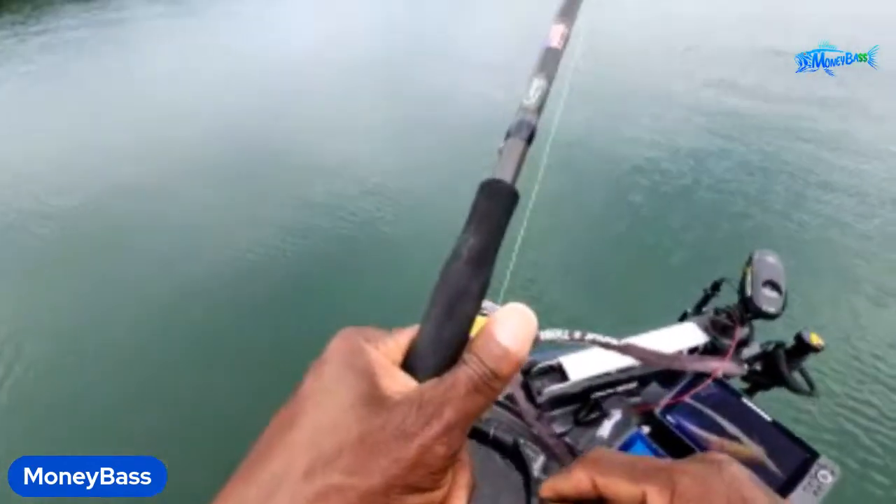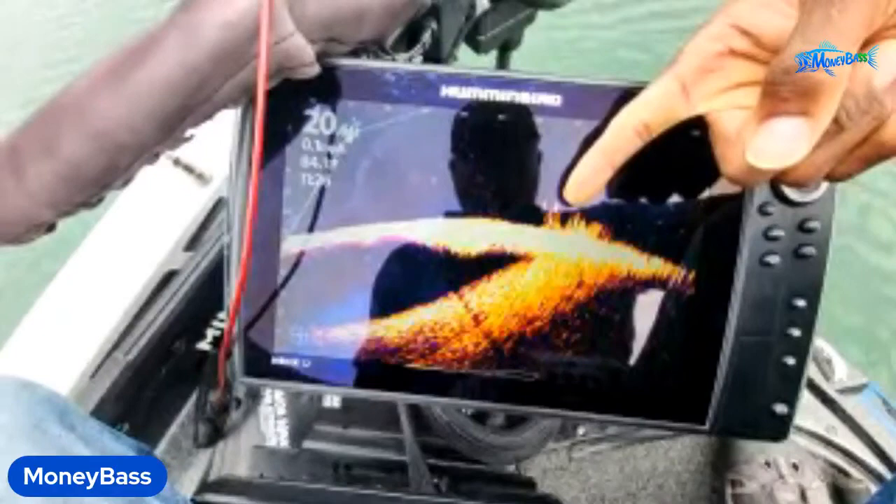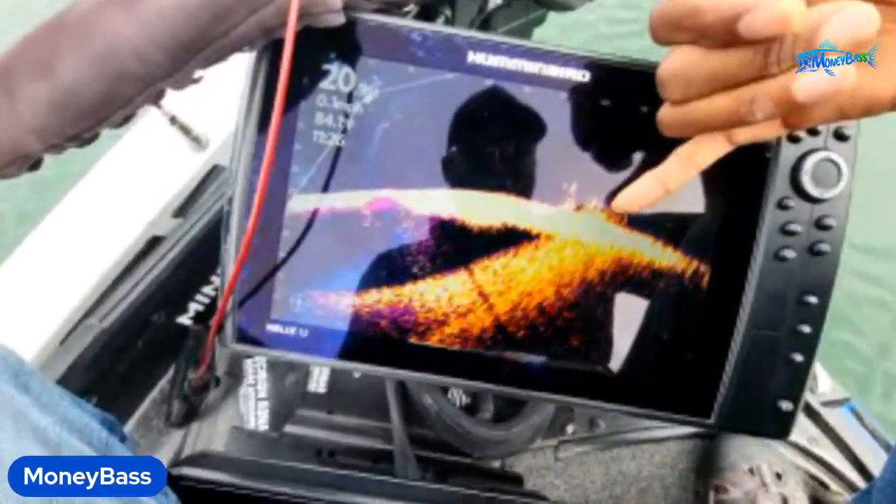And one of these fish should hit it. Let me just show you guys what I'm looking at again. So here's the cover they're relating to. There's a nice sized fish right there, and right down here towards the bottom. So there's 3 nice sized fish, and there's one back here in that cover that's kind of moving around a little bit.